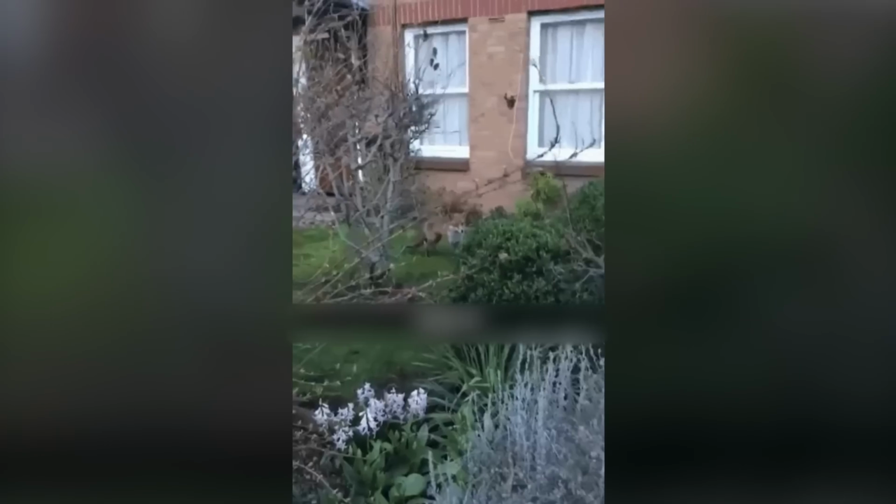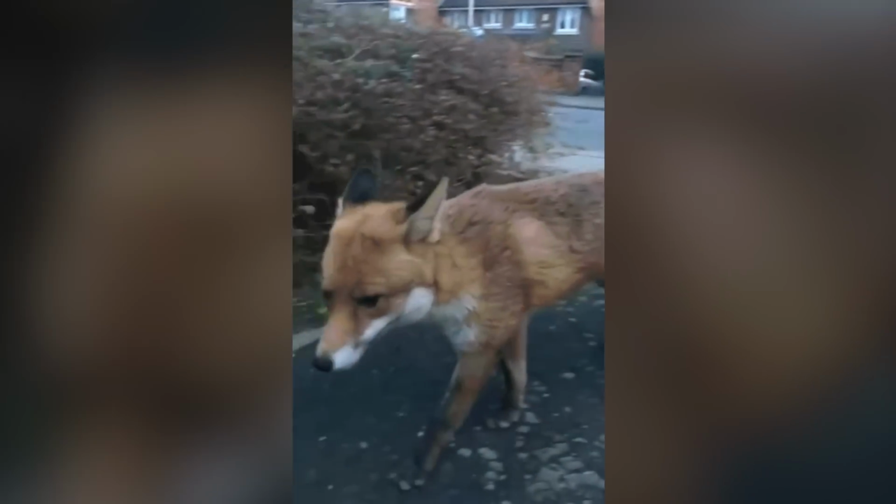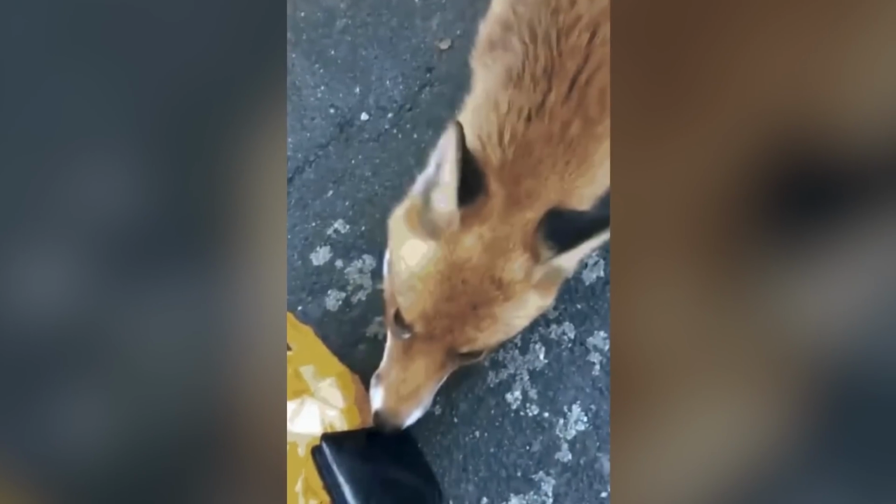Despite his efforts, the fox vanished behind a tree, taking the wallet with it. The man was left frustrated and impressed by the fox's cunning heist. He had underestimated the wild creature's intelligence and speed, and it had cost him his wallet.